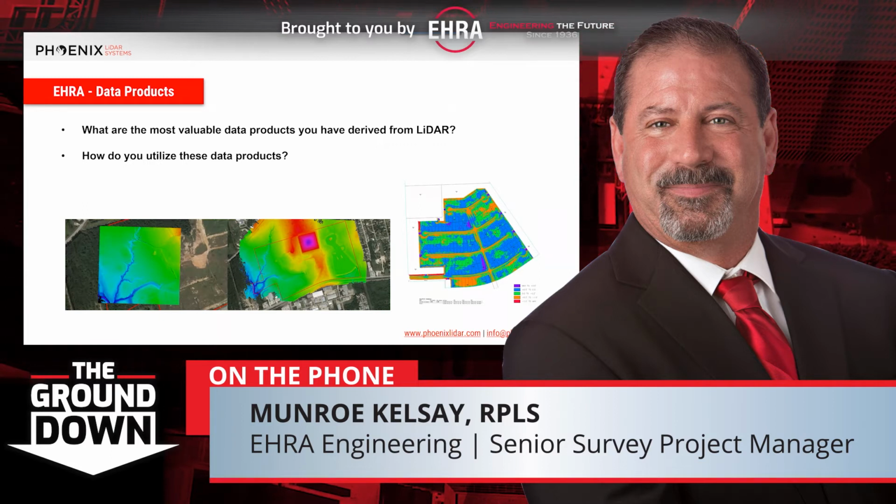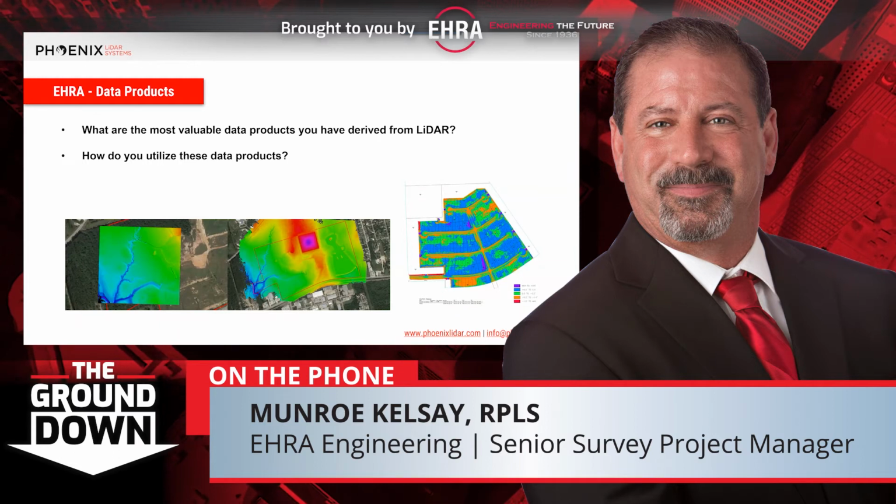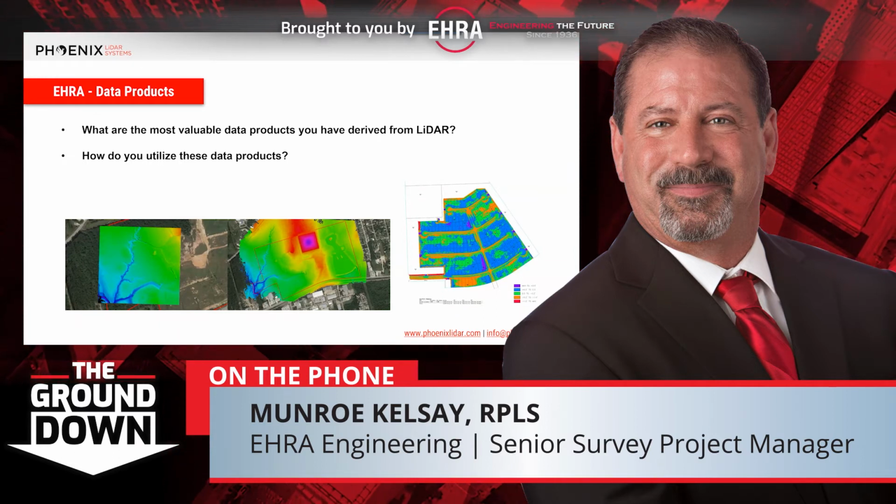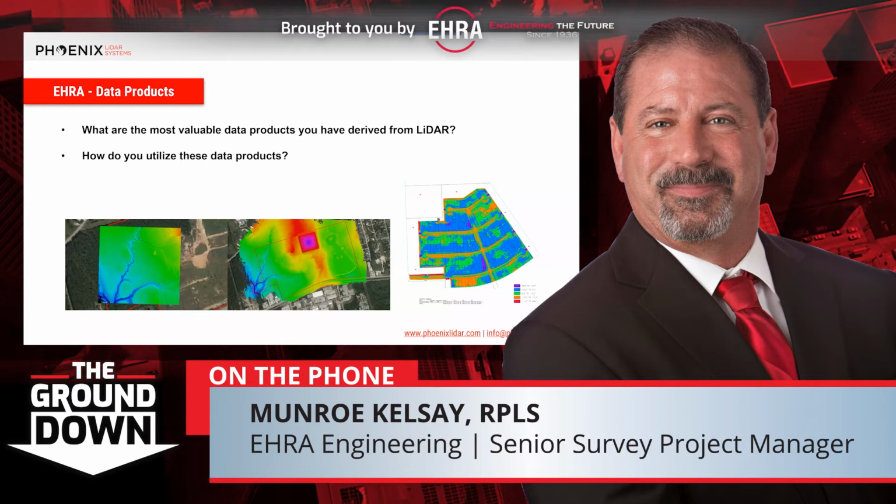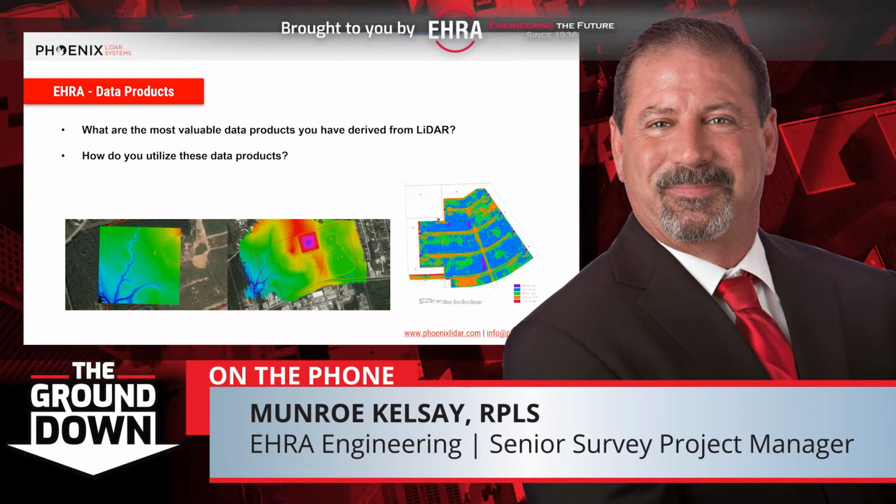Yeah, that seems like a fantastic use case. How would you do that without LiDAR? That seems very difficult. So in the past, what we typically did is literally go shoot grades on every single one of these lots with the conventional crew. Typically you're getting a shot at the front of the lot, maybe one in the middle of the lot, and at the very tail end, the back of the lot.